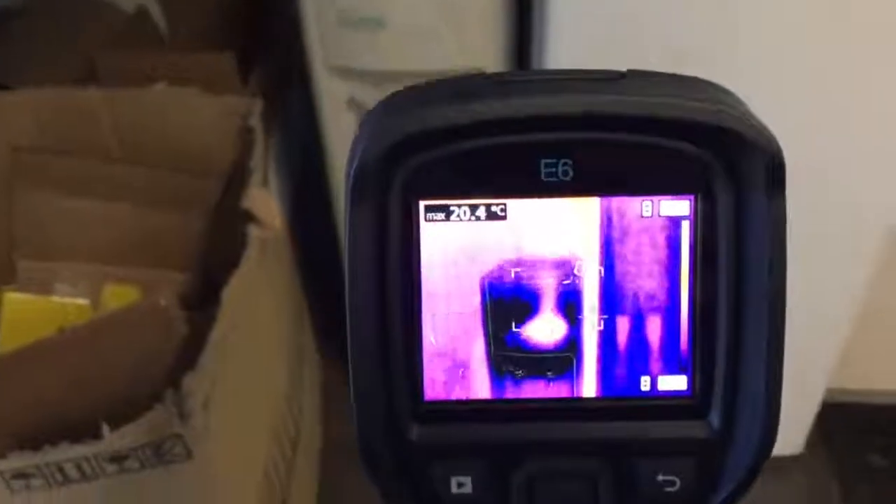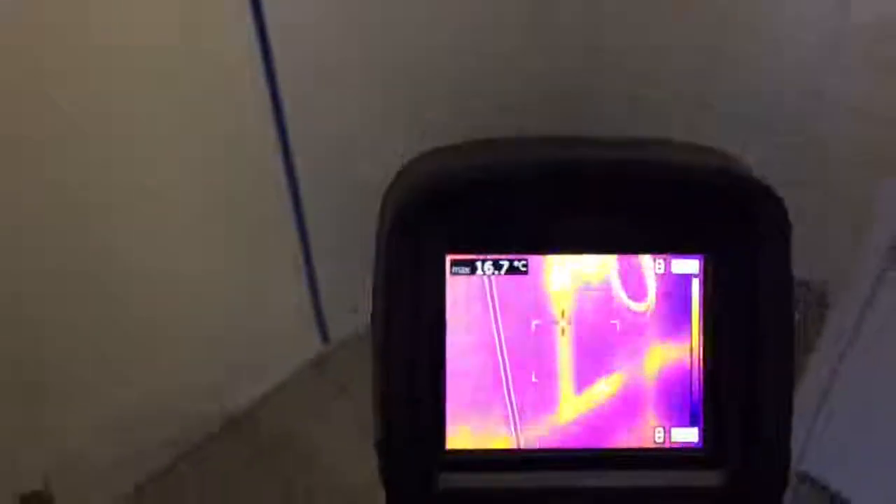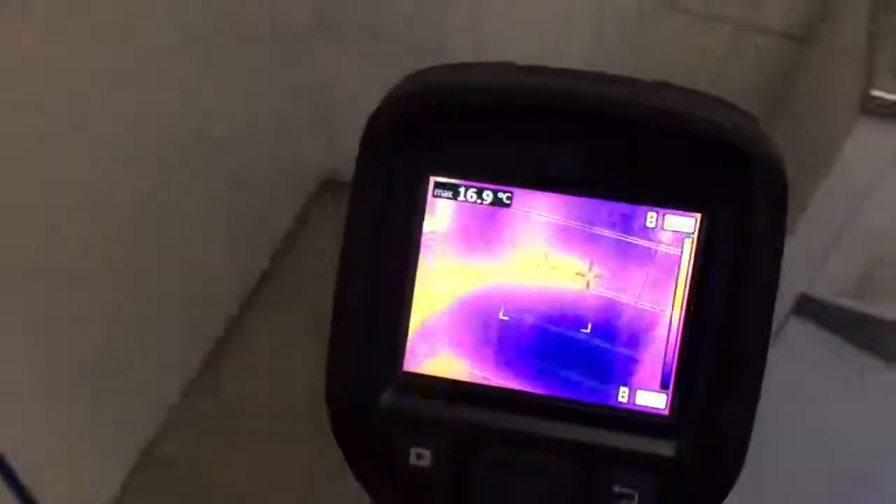We come around, that's the water tower. See where it's hot there. This is the kitchen sink. Here in the bathroom, you can see where the hot pipe runs around the wall. There's the riser for the shower. Comes around to the basement.